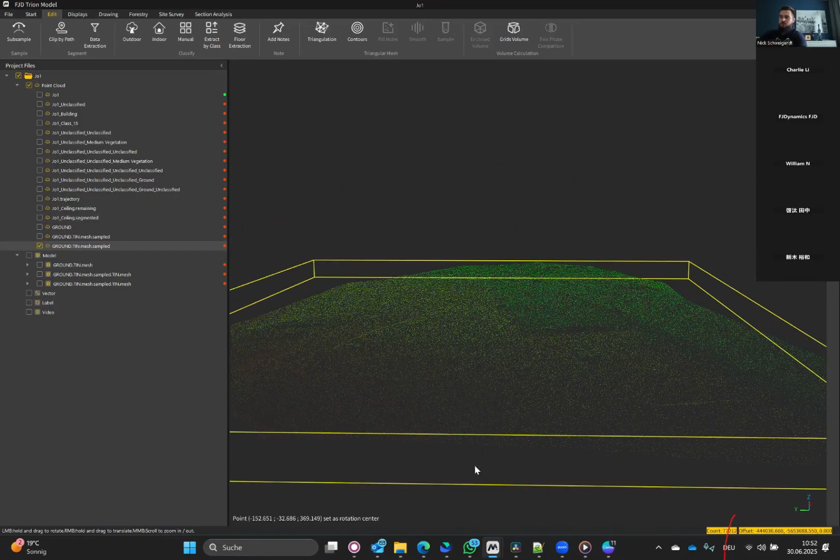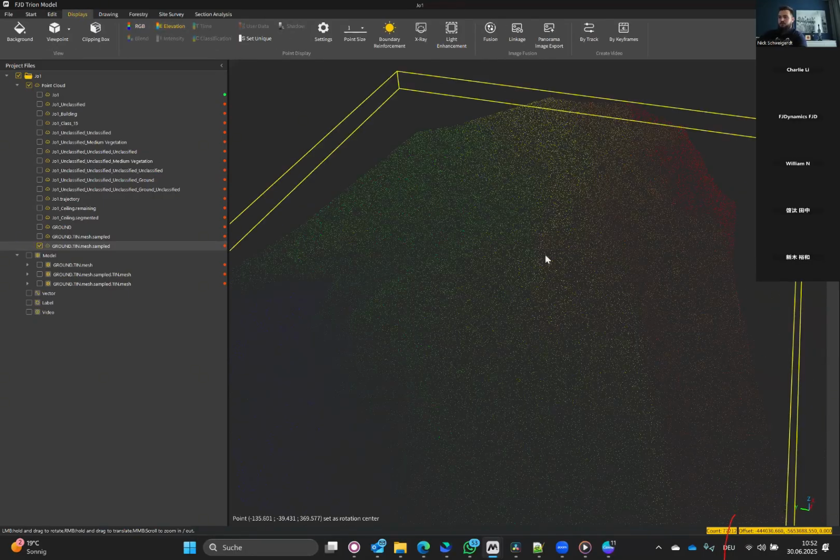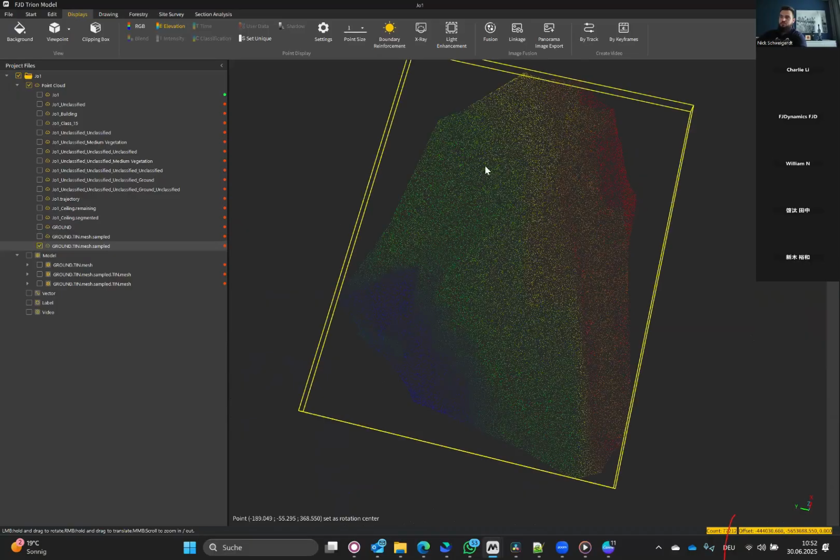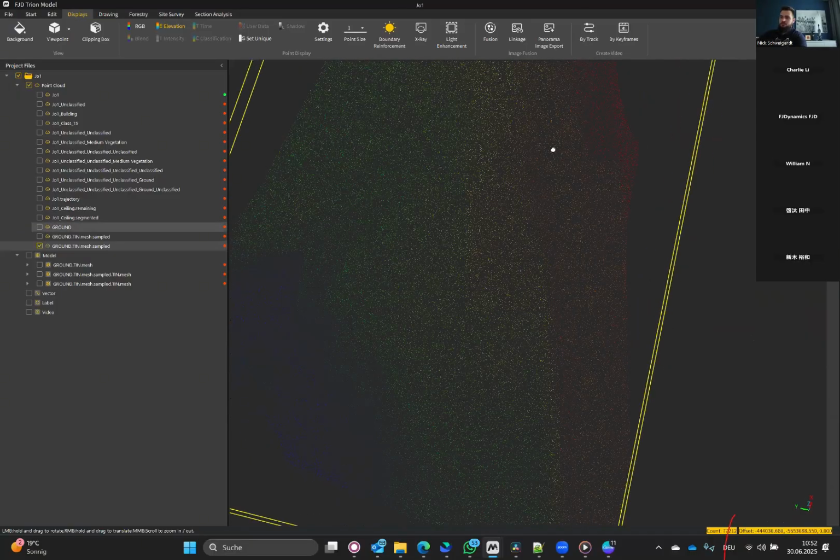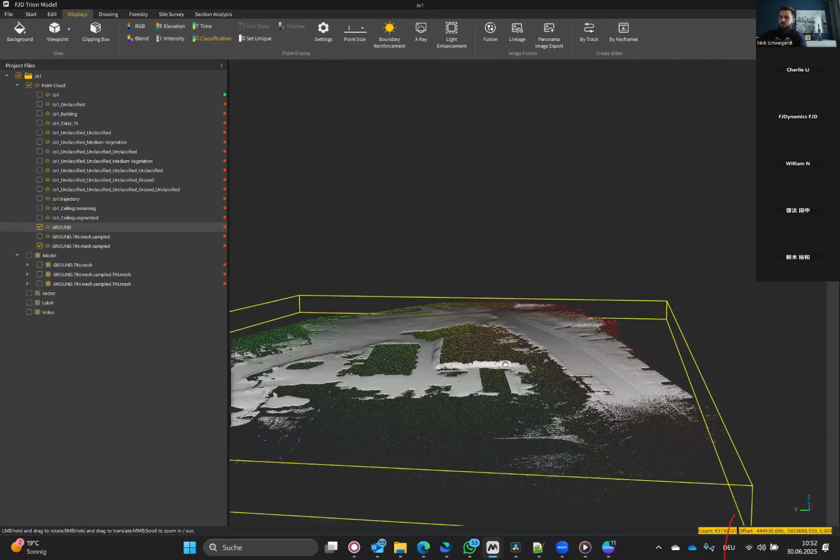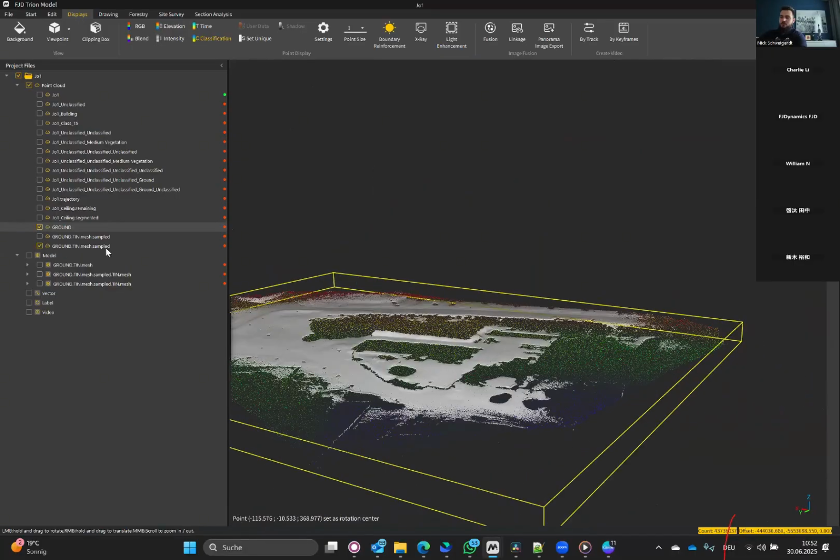Let me display it by the elevation so we can see it. Yeah. So we have still our elevations here. And you see the holes not filled before here are filled now, estimated. You see? So we get this point cloud.